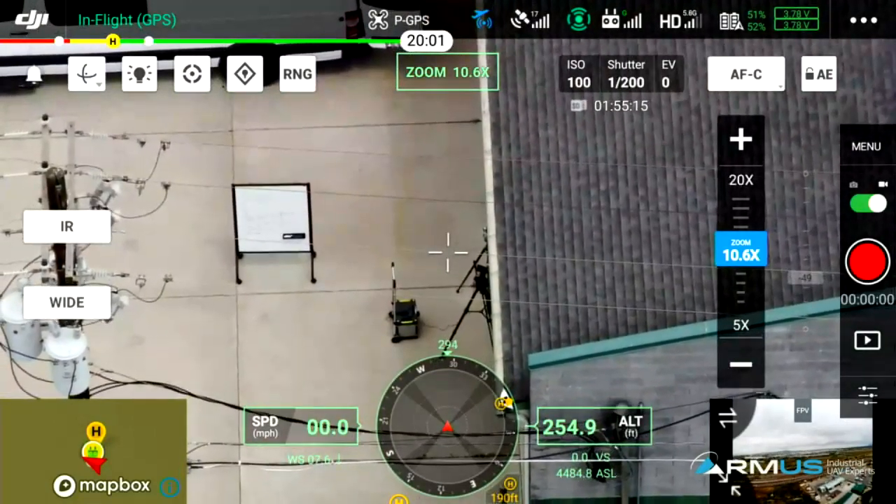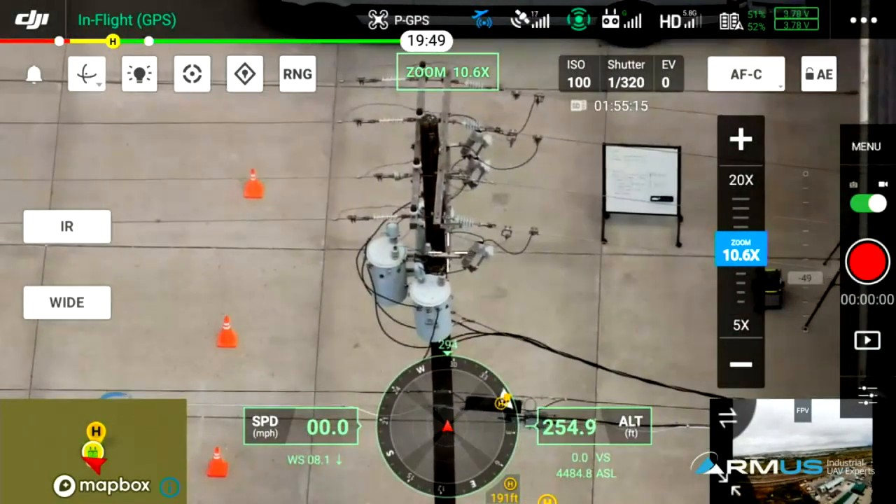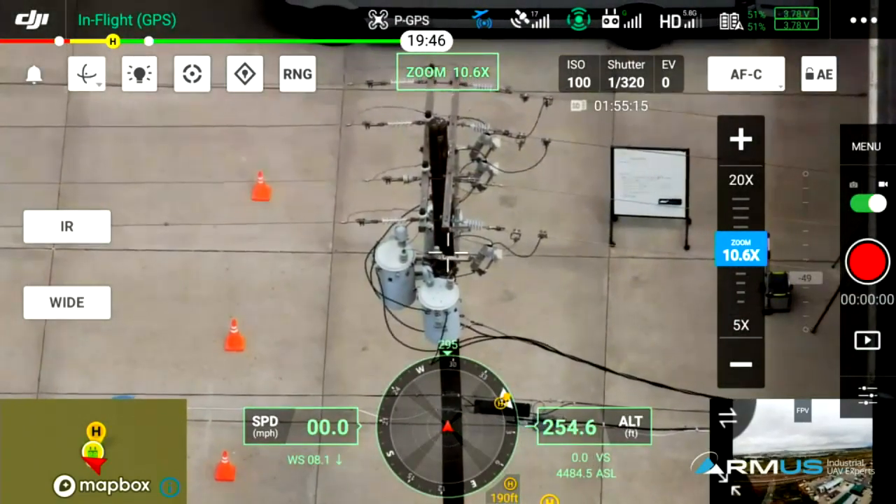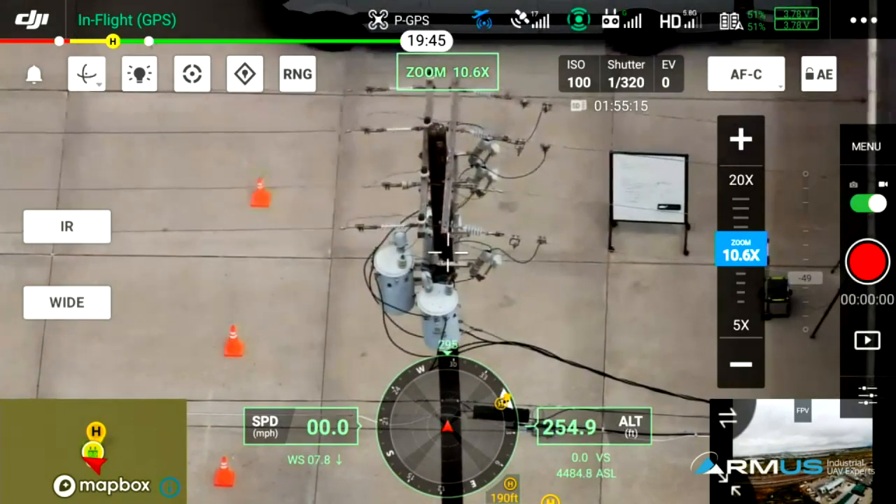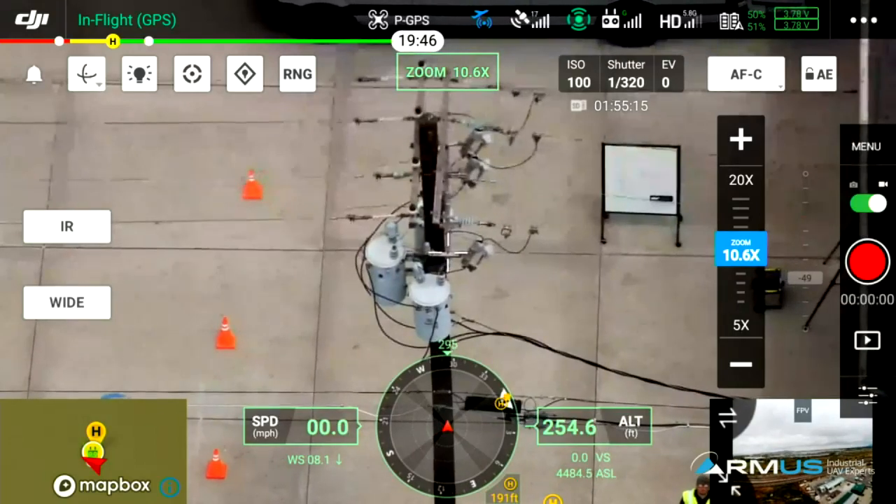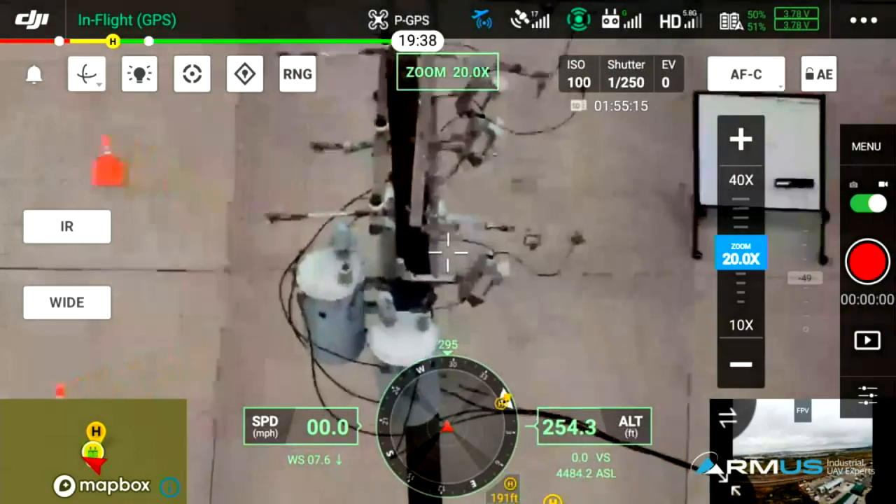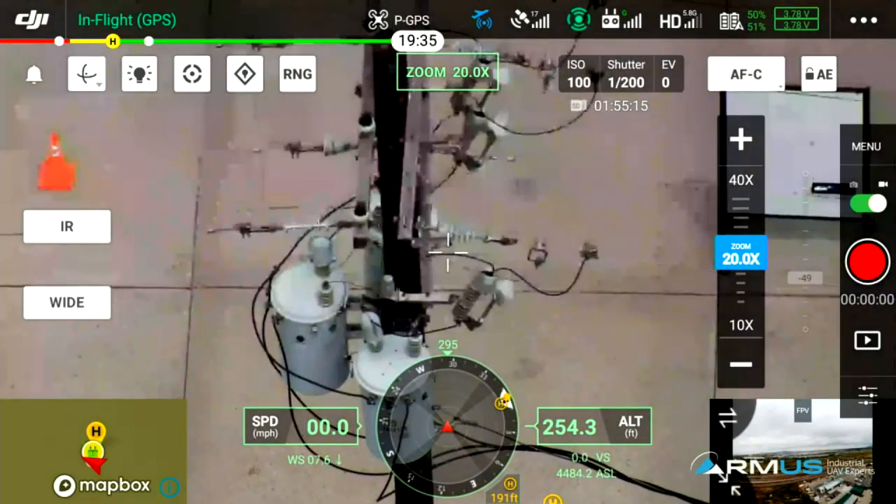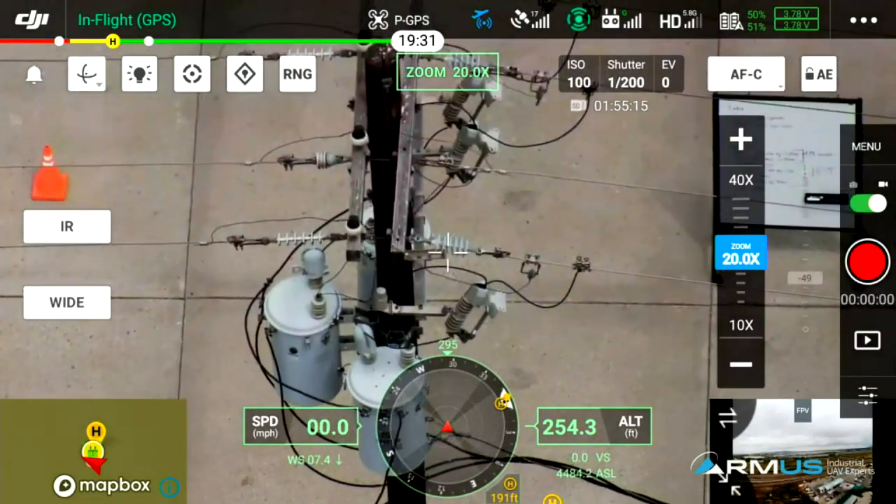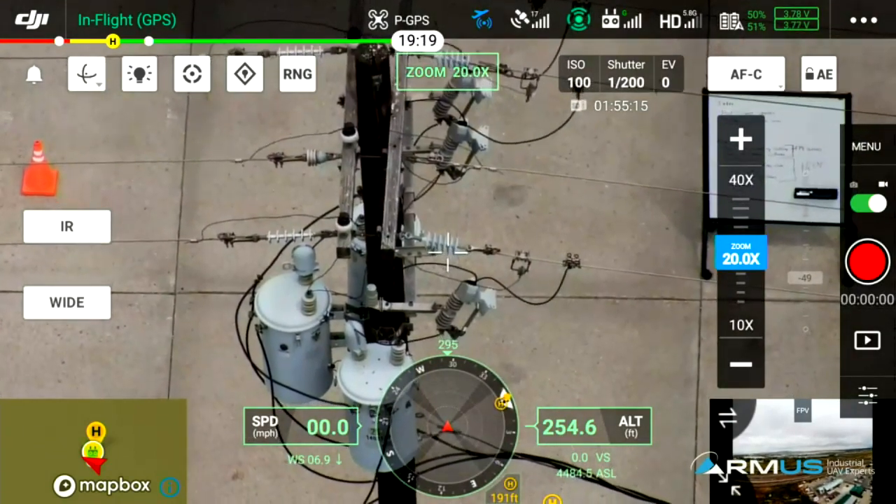And let's go ahead and take a look at, let's run a little bit of what I would call an inspection. So we're 254 feet high, and look at how well I can see this. I mean, we're only in a 10 times optical zoom. I'm going to a 20. Absolutely amazing how much detail I have in that. Take a picture of it, record it.